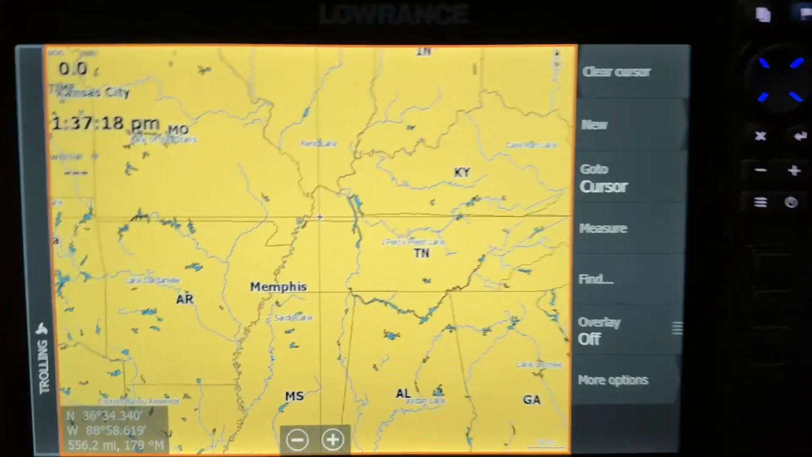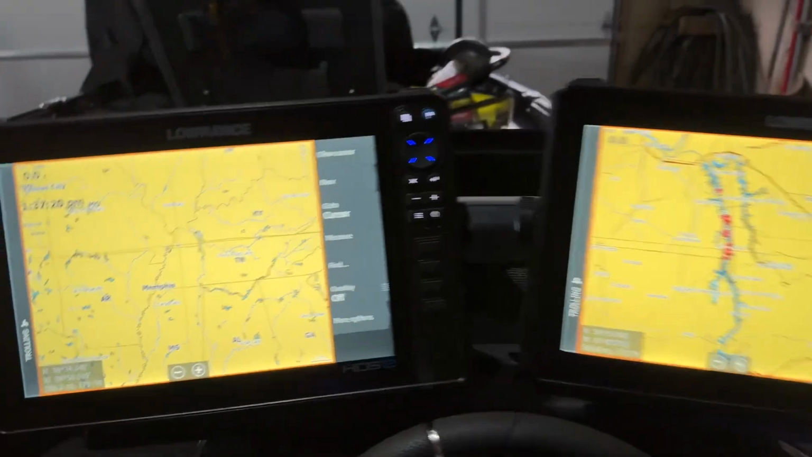And then we might take a quick peek at Lake Norfolk as well, just to get an idea as to what we're looking at, because I have not actually looked at that lake before. Don't know much about it at all, never fished it. I know where it's at, but that's about it. So let's just jump right over. I'm gonna turn you guys around, and I got both Lowrance units on.